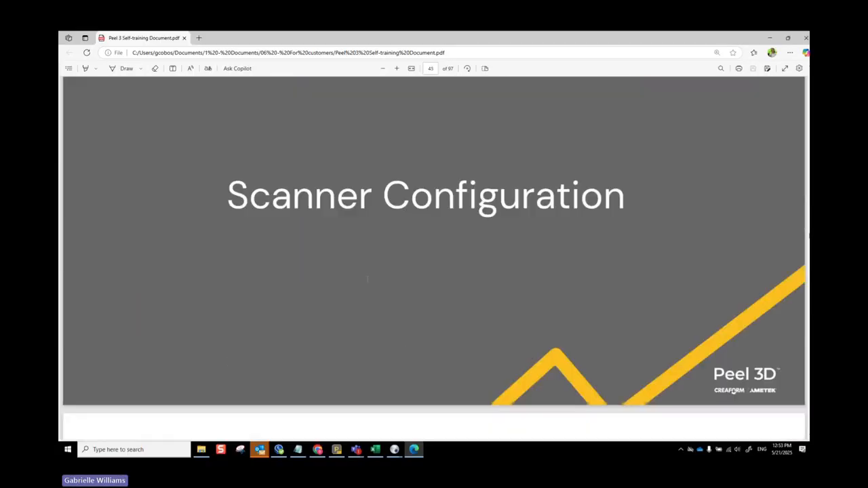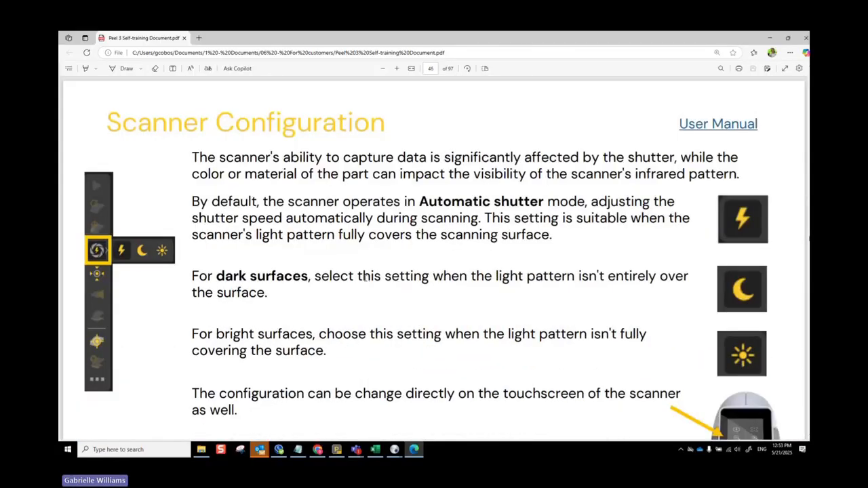Okay, so we did the calibration earlier. This is the other thing I mentioned about the shutter speed. The little lightning bolt on the back of your scanner is just the automatic shutter. But you also have the option of dark mode if you're scanning a dark part, or light mode if you're scanning a light part.